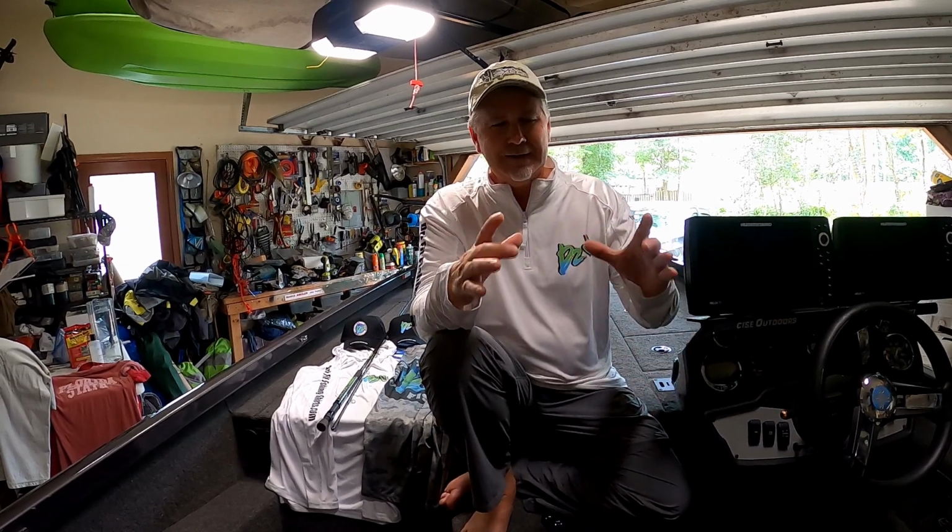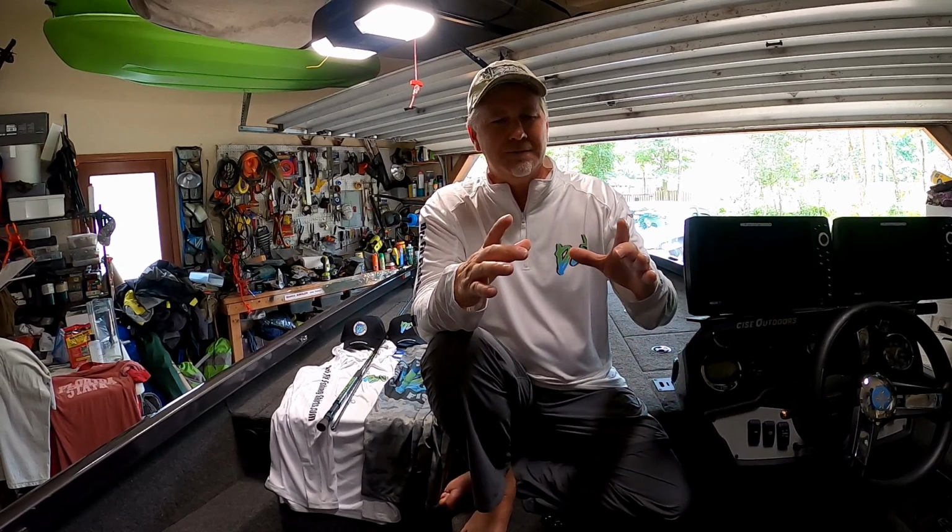That one school of crappie might have 200 or 300 crappie in it, but those 200 or 300 crappie are taking up a 10-yard square maximum circle spot of the water in a quarter mile of the lake.